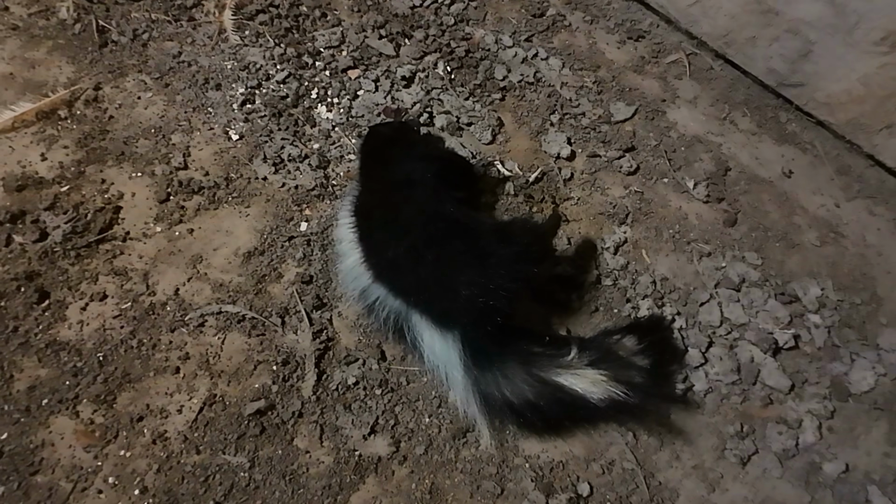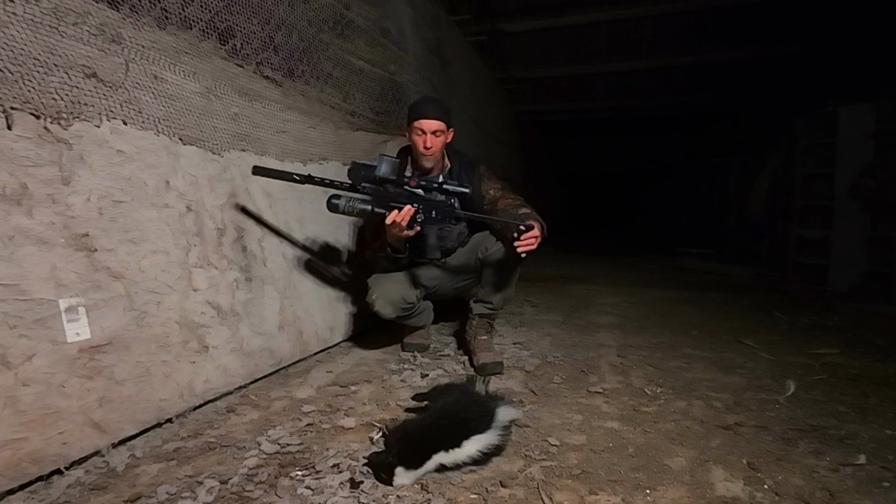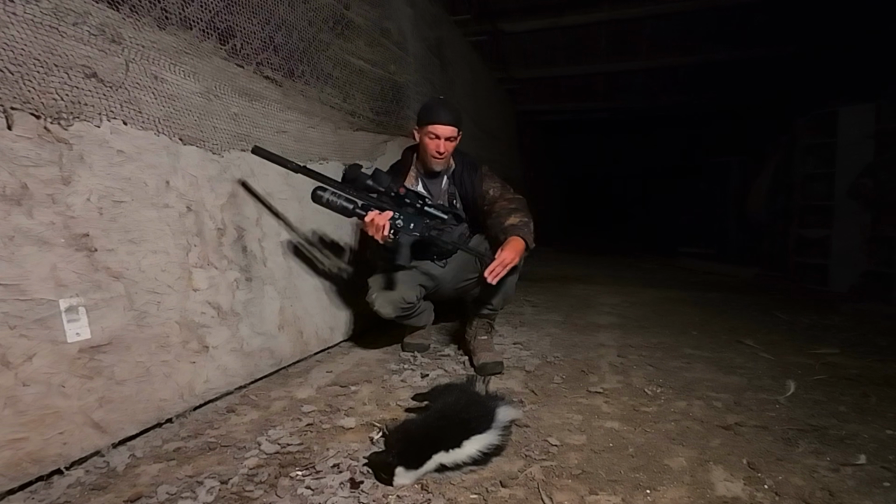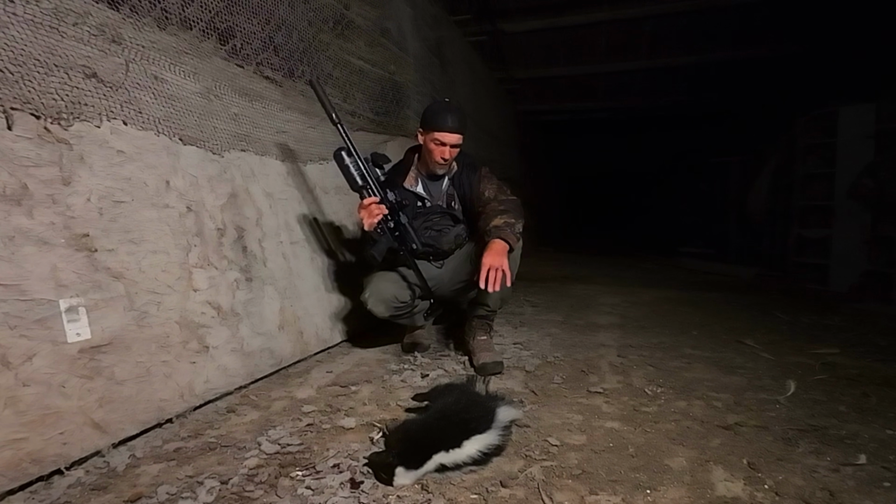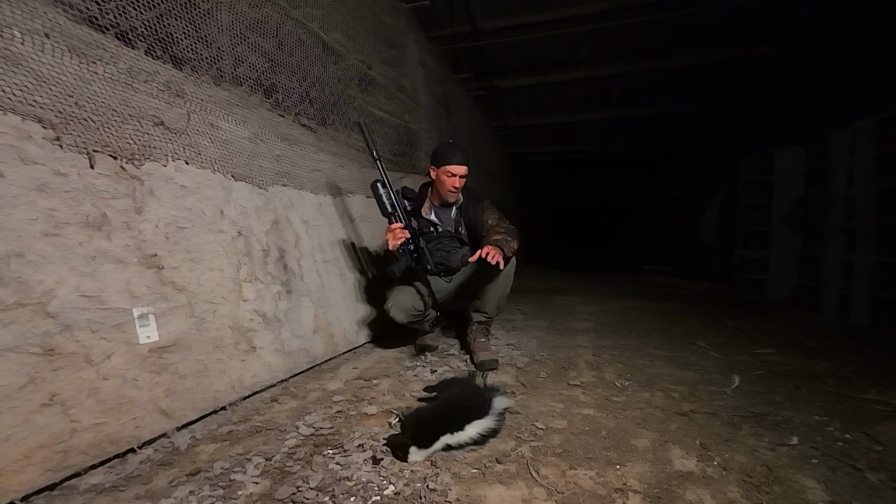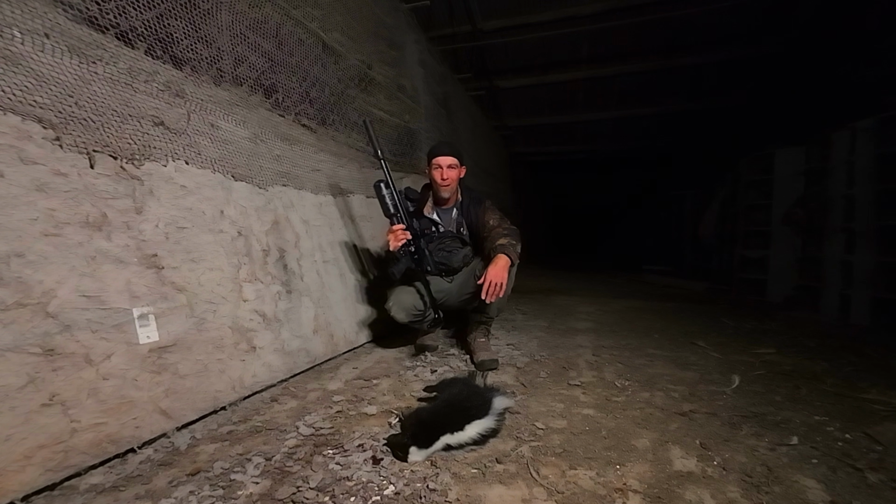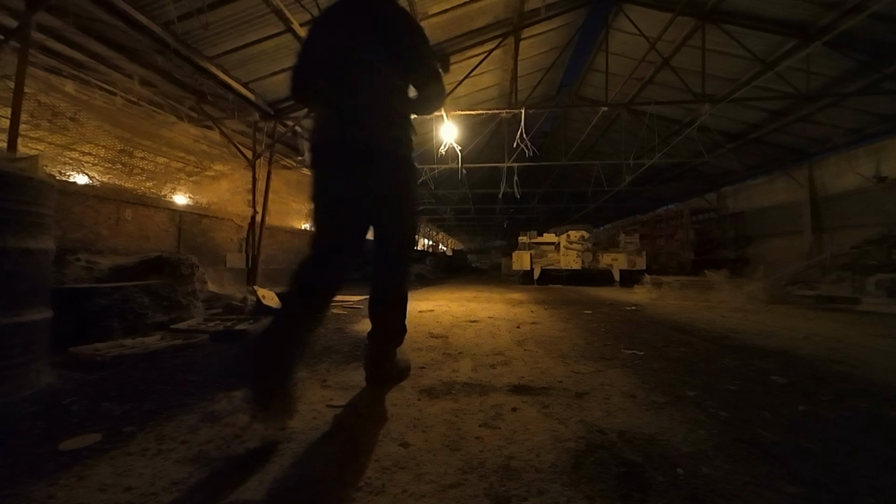So we got our second one here at about 20 yards, a bit larger than the last one. This is about average size to what I've seen in here. The Venom definitely puts a thumping on him. He did let loose a little bit. After you do this so often, you really, I hate to say it, you kind of get used to the smell. Thankfully I haven't gotten skunked yet, but down the road it's probably bound to happen.